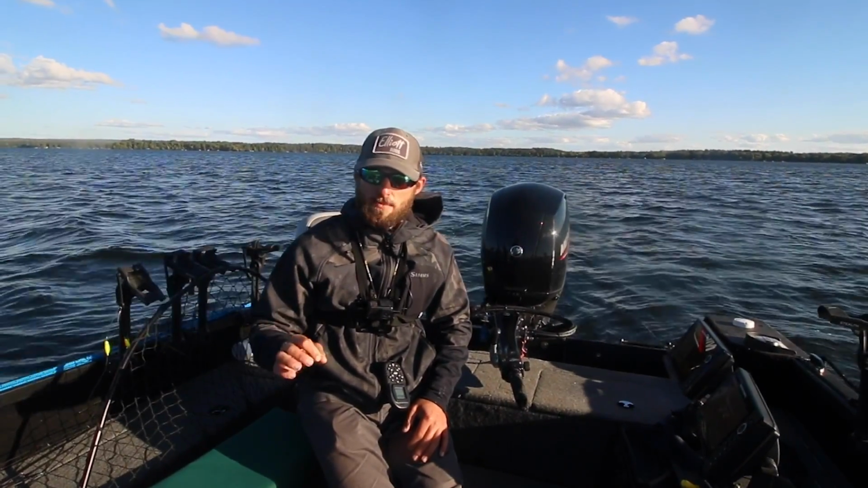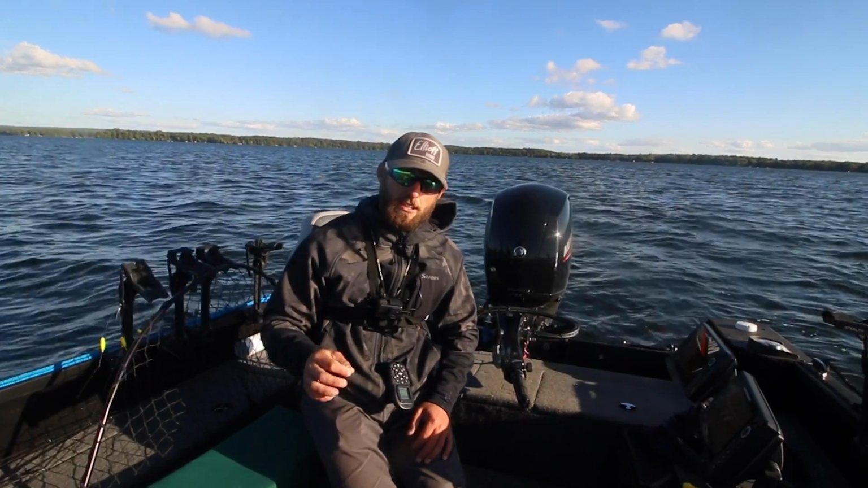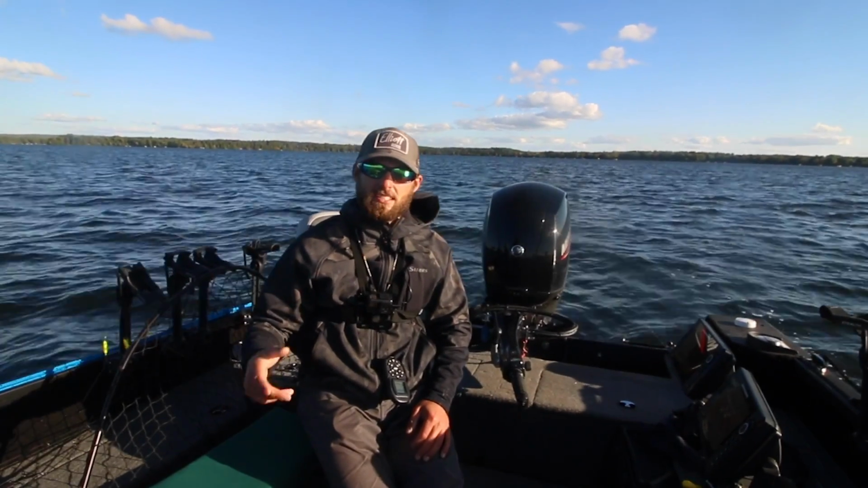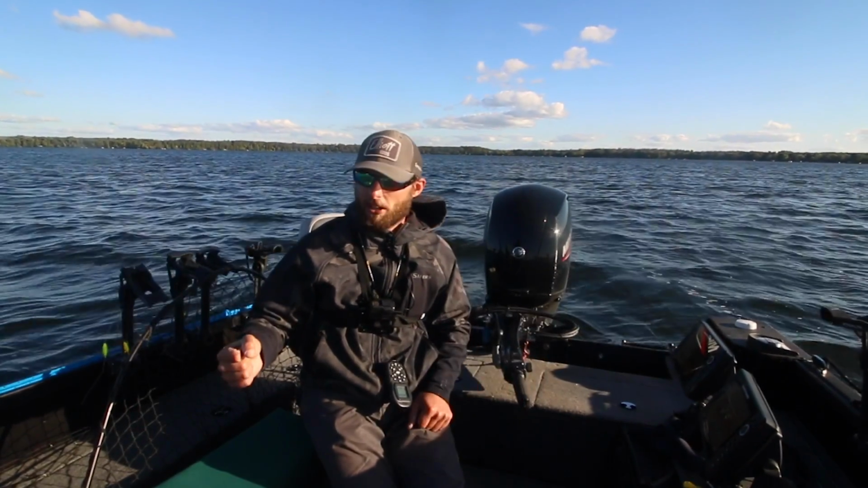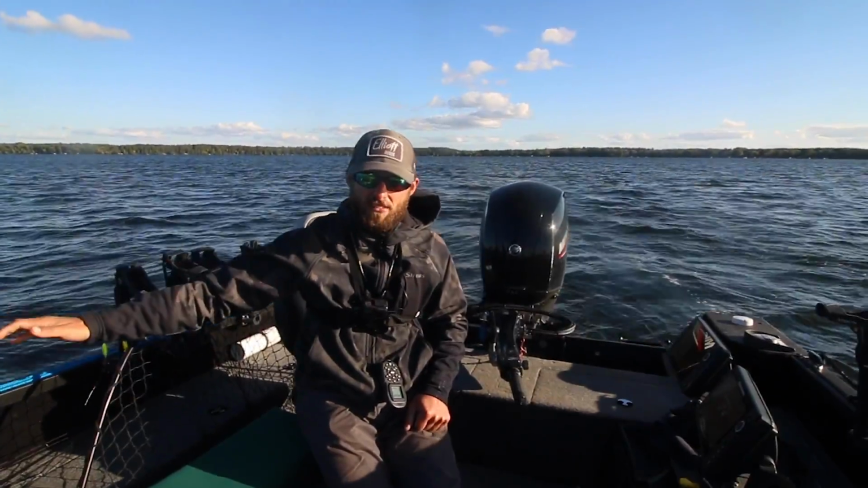And what you're looking for is side imaging shots that look something like this here. You can see the weeds, you can see the fish, super obvious, right? Whenever you're fishing weeds, side imaging is king, especially when you're in that shallower water, less than 15 feet. So keep that in mind too. That's kind of the third place and probably the least amount of time I spend of all these things I do in this pre-turnover transition period is the weeds, but we're gonna be doing a ton of that pattern, especially after turnover.